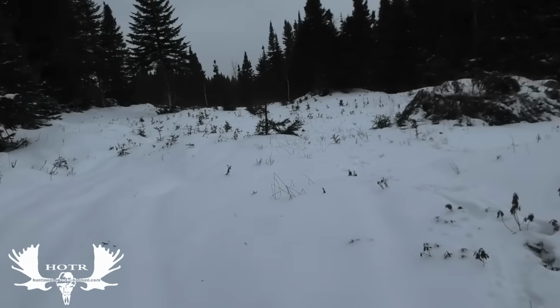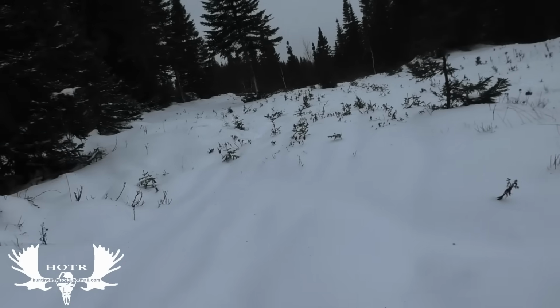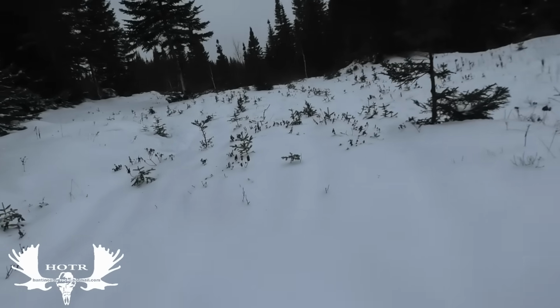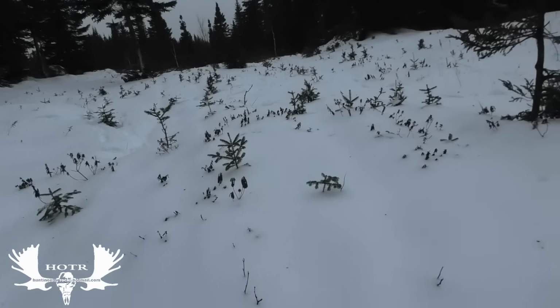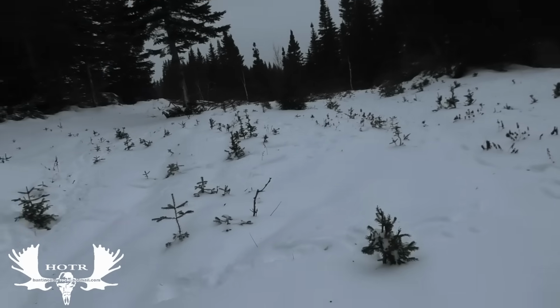Somebody cut some birch wood here and left their tops, of course, so I knew right away that would be a real spot to put a camera, because the moose like the birch. It's raining now. I'm trying to keep my camera drier.